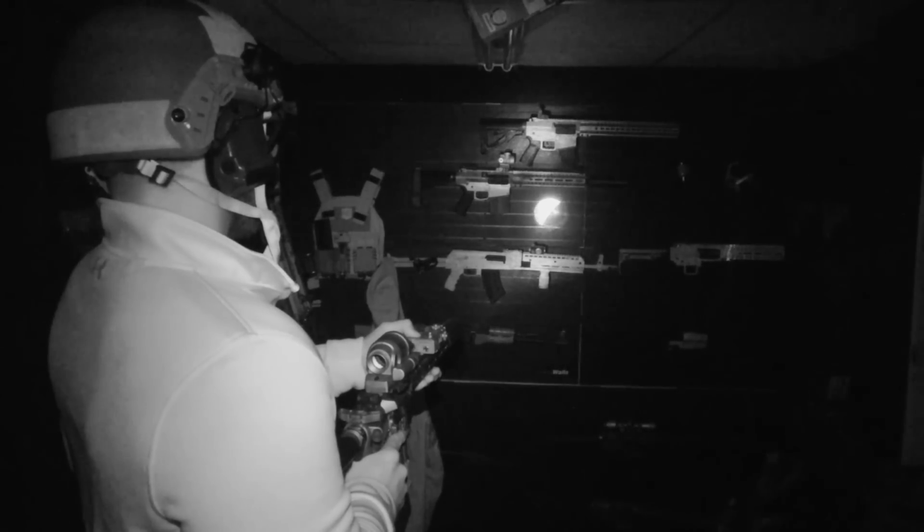This front sight on this guy is totally in the way for the illuminator. So I need to find a solution for this front sight here. And then this should be the two combined. And that looks like crap.